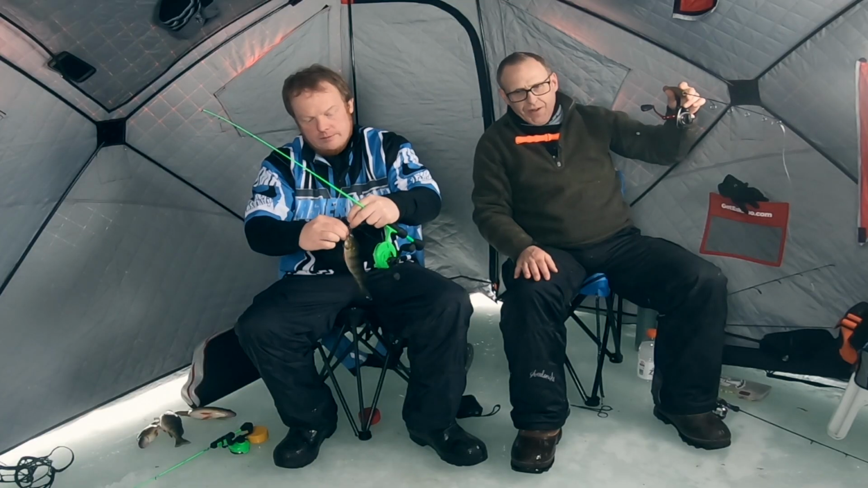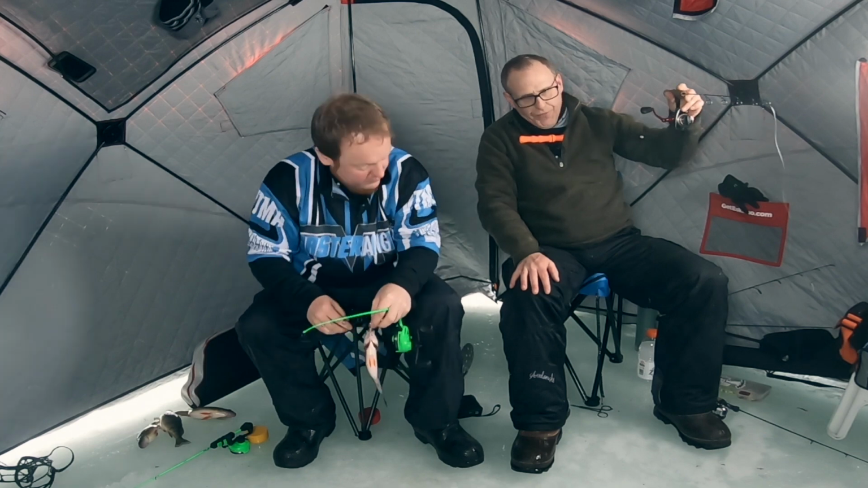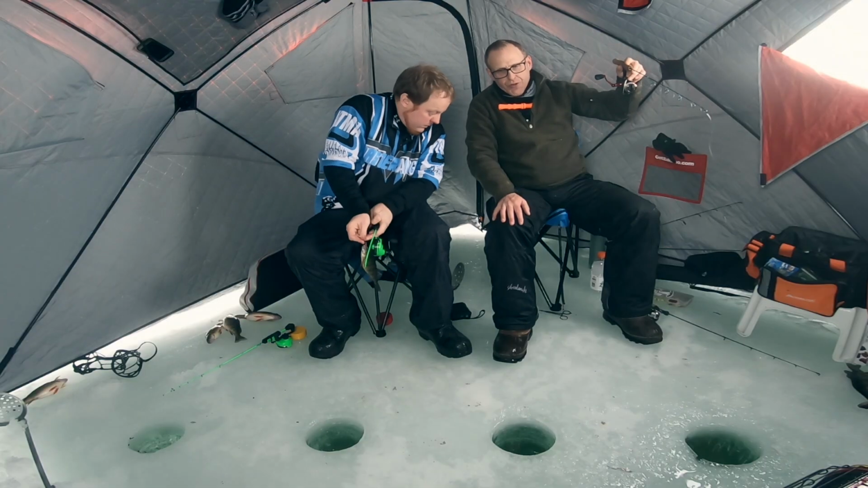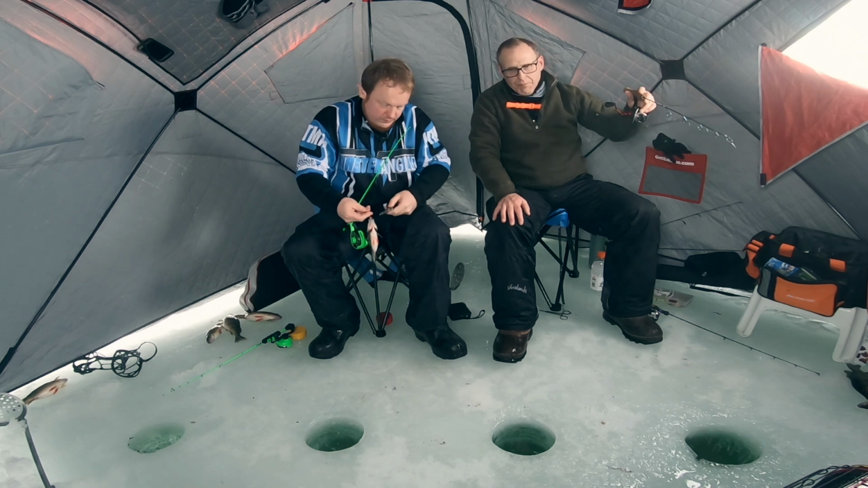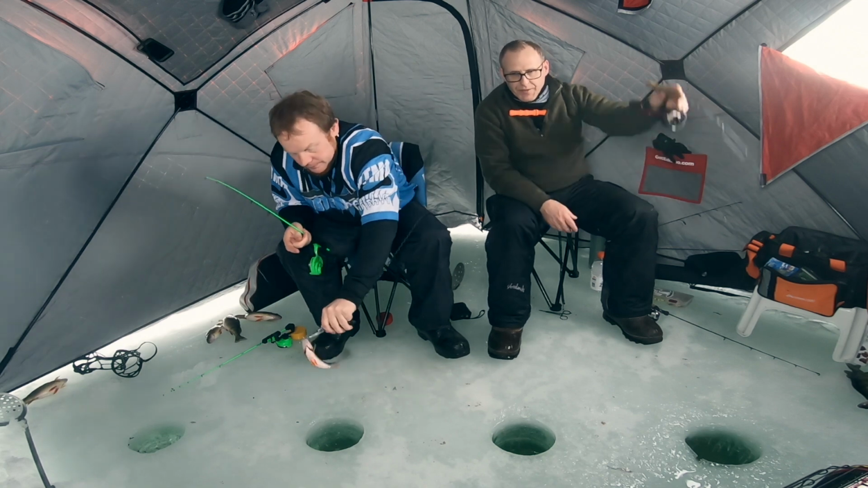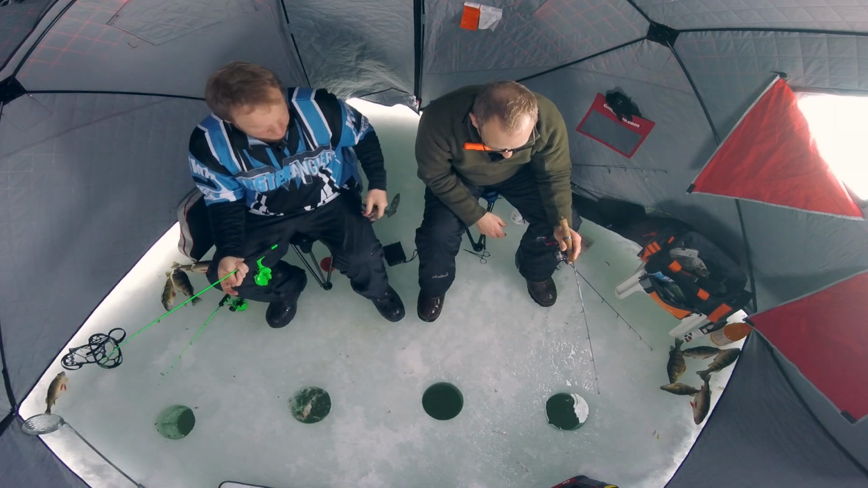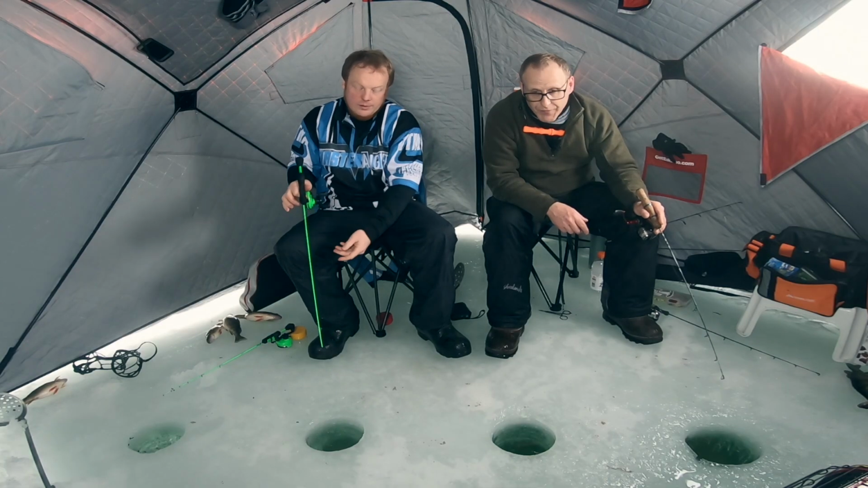Ultralight rods here are not the greatest because we're fishing pretty deep, and if you do end up fishing on the bottom, having a stiffer rod like a medium light or a medium. This is a medium I'm fishing the vibrato with. It definitely will help you with the hook set and the sensitivity to feel that fish.